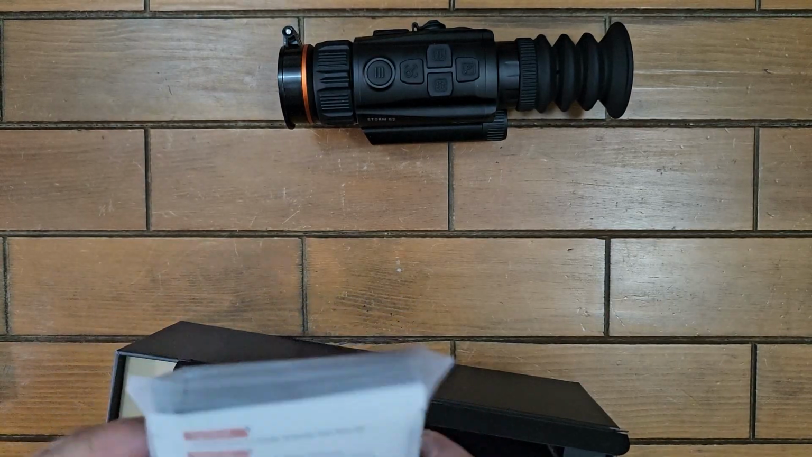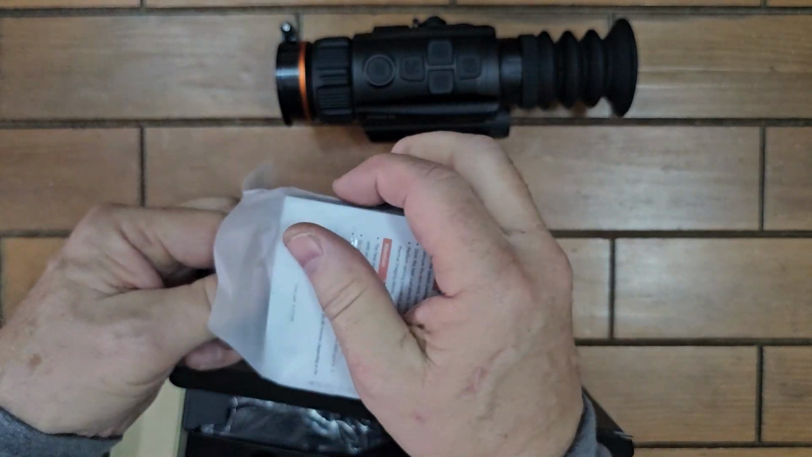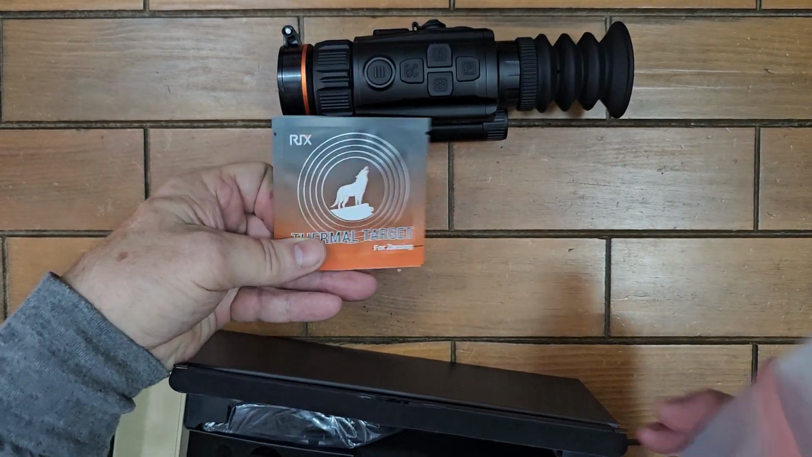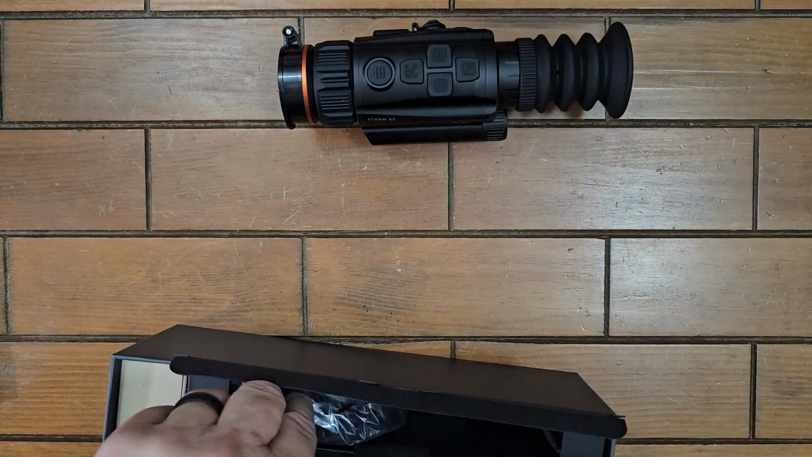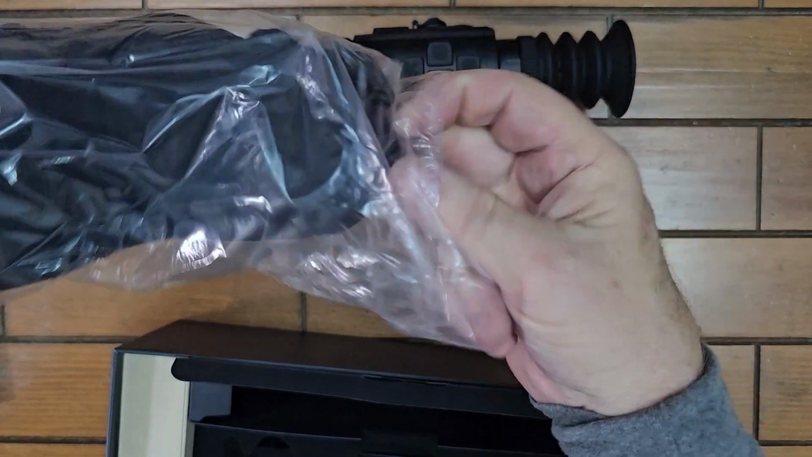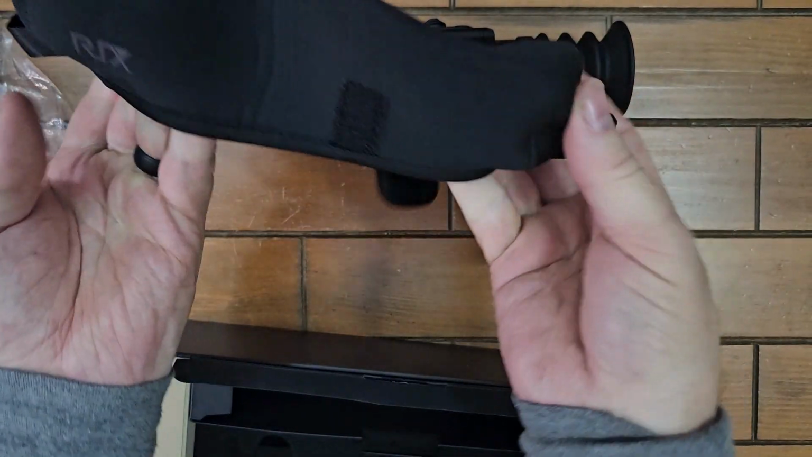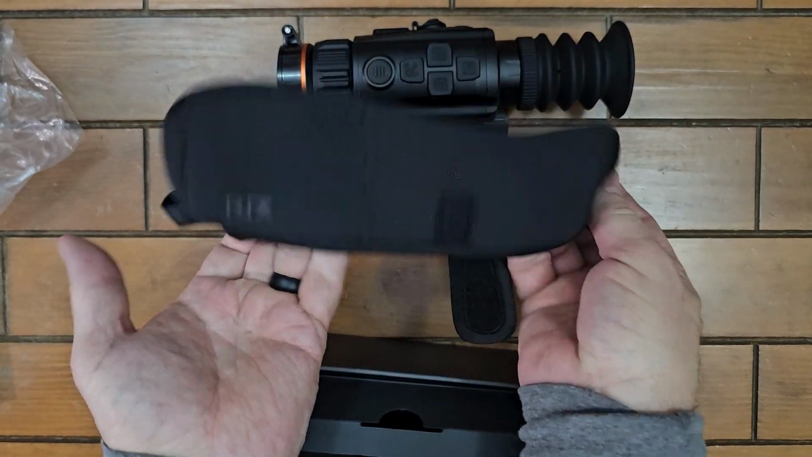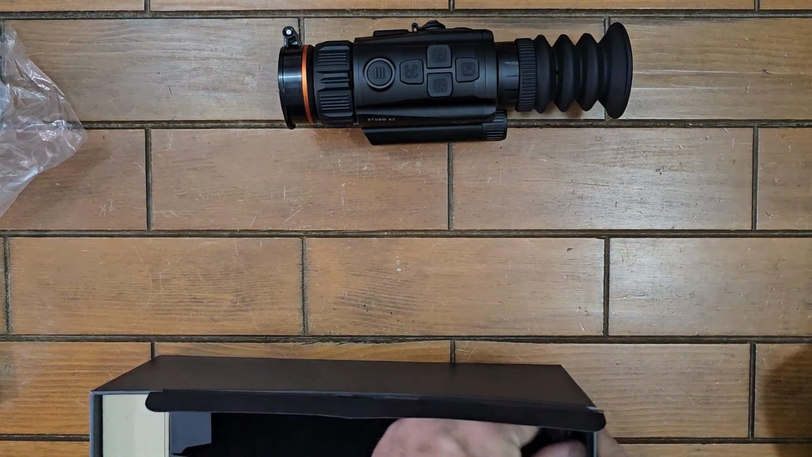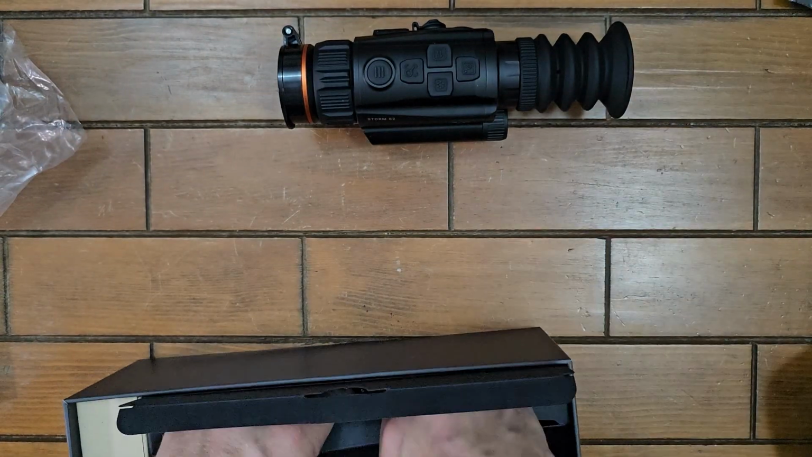We have some thermal targets. And it comes with 10 of them. And they say RIX on them. And I thought this was really neat. It comes with a nice scope cover. This is a neoprene type of scope cover. I remember when Scope Coat made scope covers early on, and I had them for my Hogs. It's just a nice addition to have on your scope when you're transporting your rifle, or to keep your rifles from banging into your scopes in the safe and whatnot.